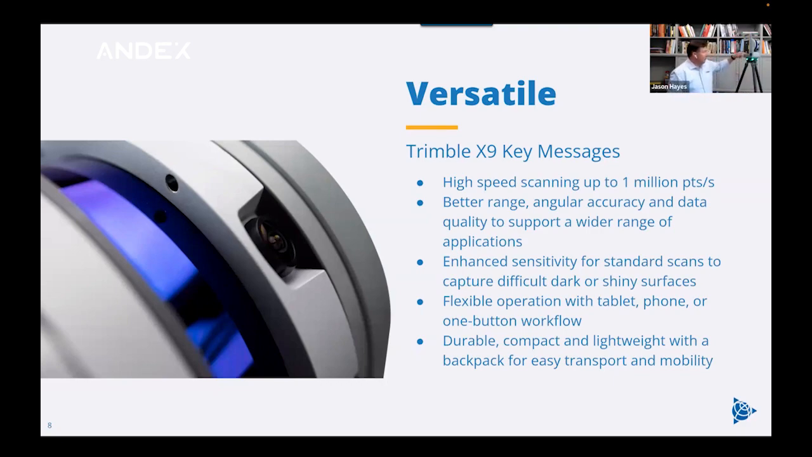Now, the data is always stored on an SD card on the scanner. Basic SD card, a high-speed SD card that you can pick up at the store for not very much money, so it doesn't require like a very expensive USB stick or something like that. It's just a simple SD card you can get just about anywhere. The data is also stored on the tablet if you're using a tablet, so that you've got your redundancy with your data. And the instrument is durable.